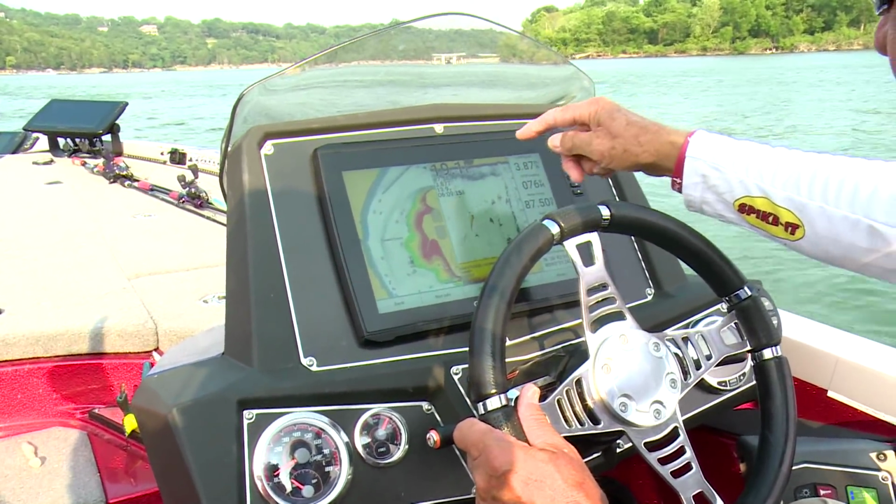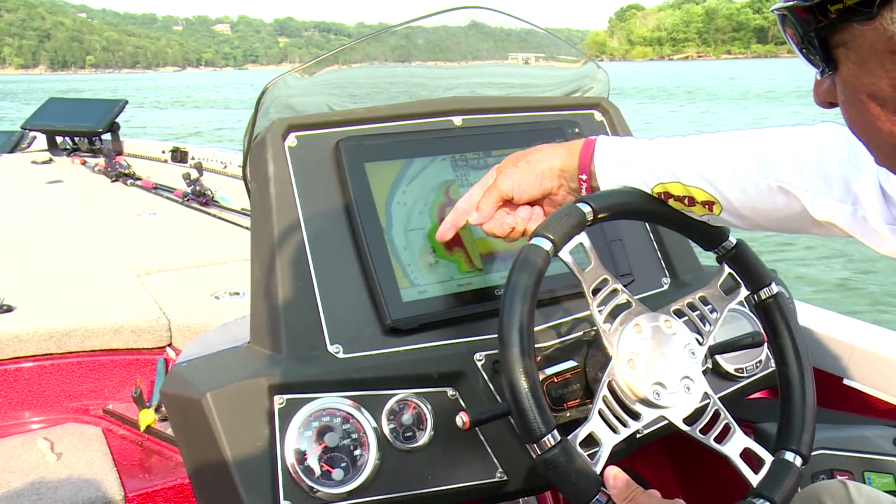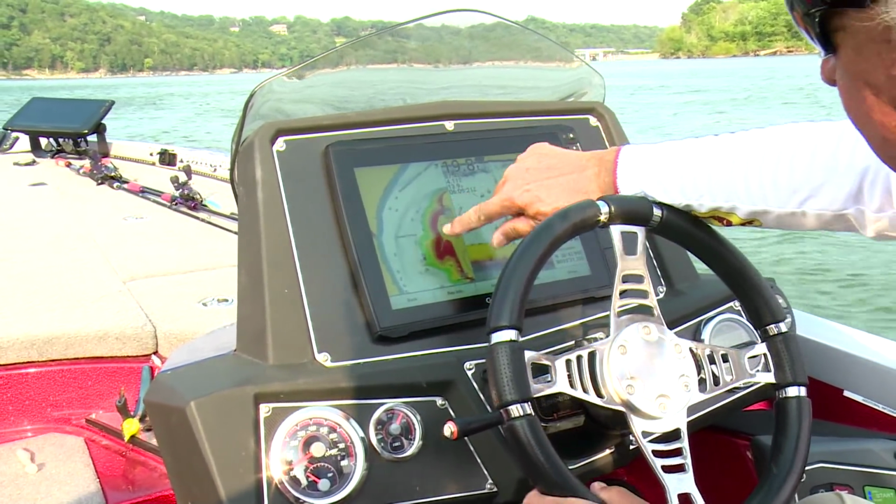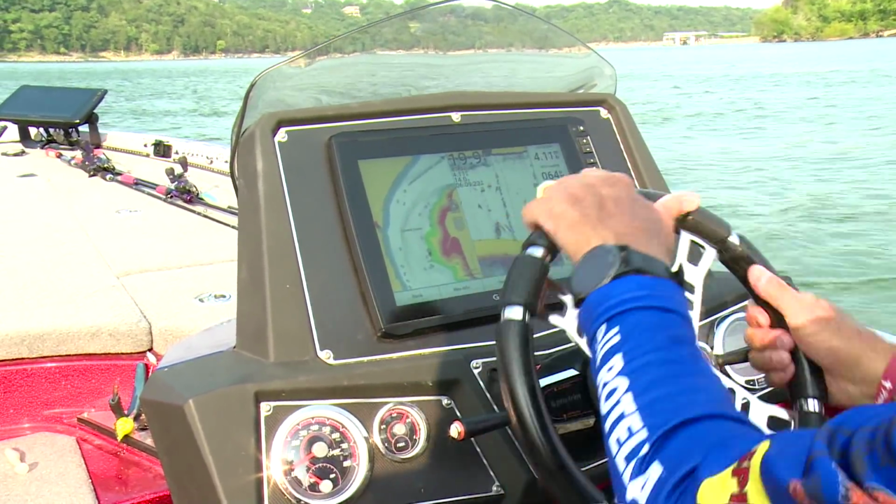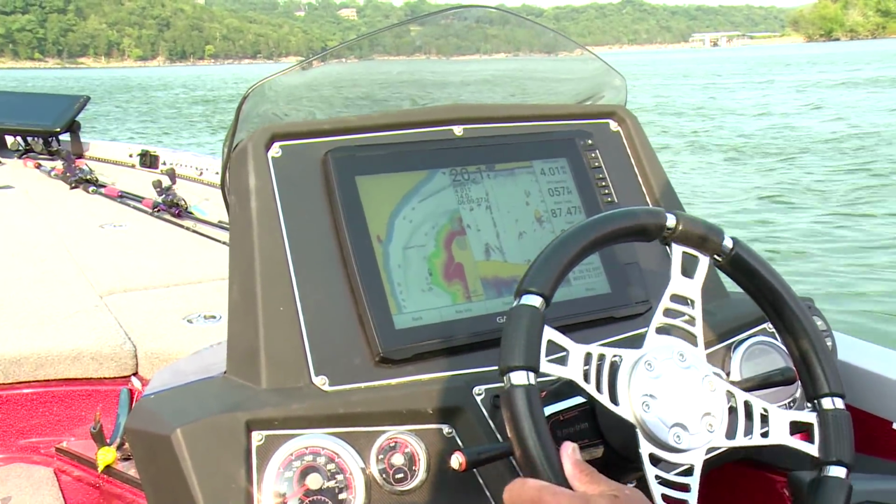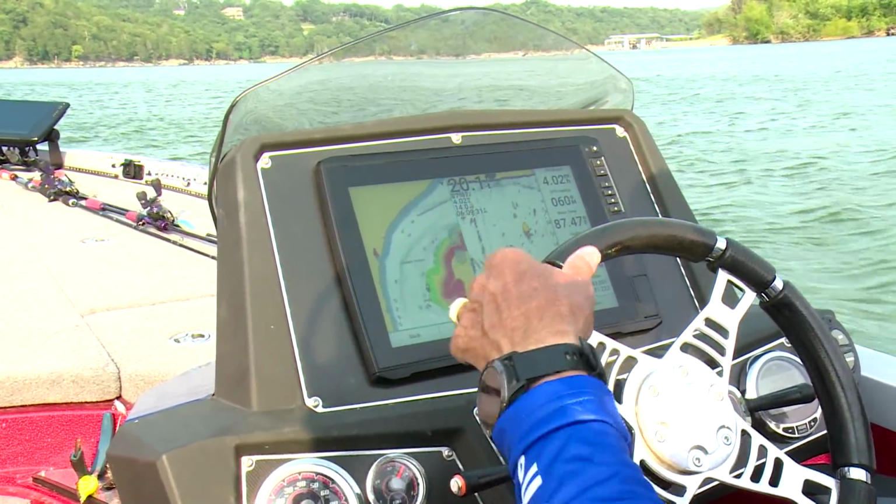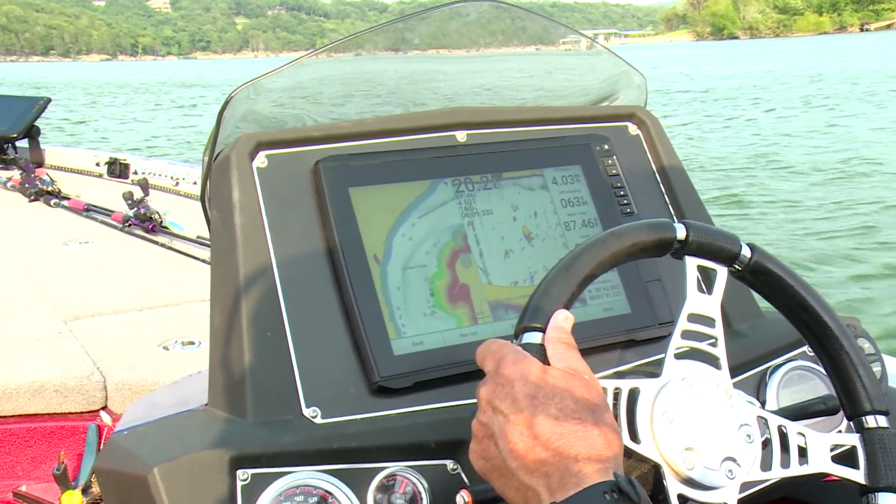Now my guess is, once we get over there, I'm gonna run right down the edge of it. You see how my boat is following the green line. Now you look, go on down through there, there's nothing. It looks like it might be pretty good if you look up above, but if you watch your chart and you go down through there, you'll see that right about there is probably going to be a good spot. Now, I don't know, but we're going to go down there and look at it.